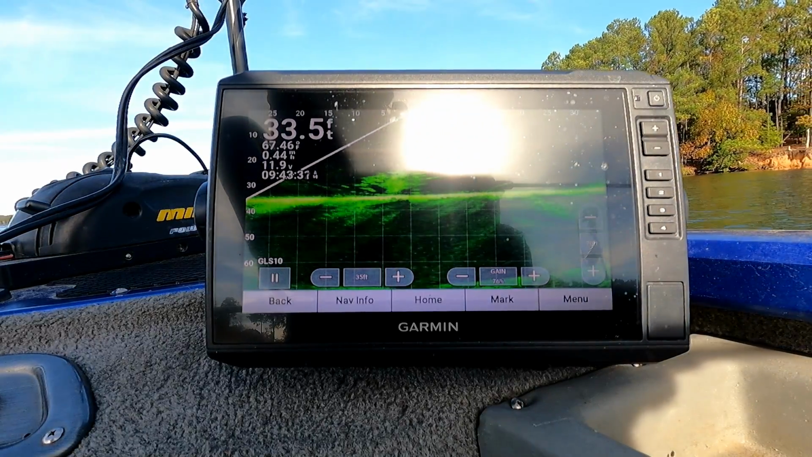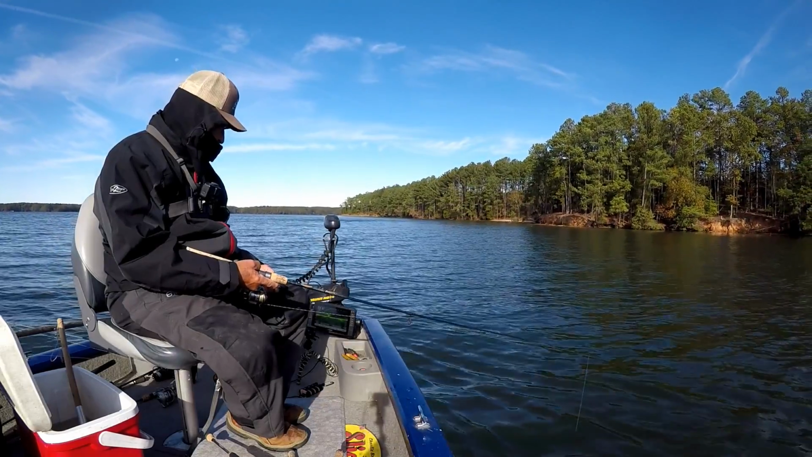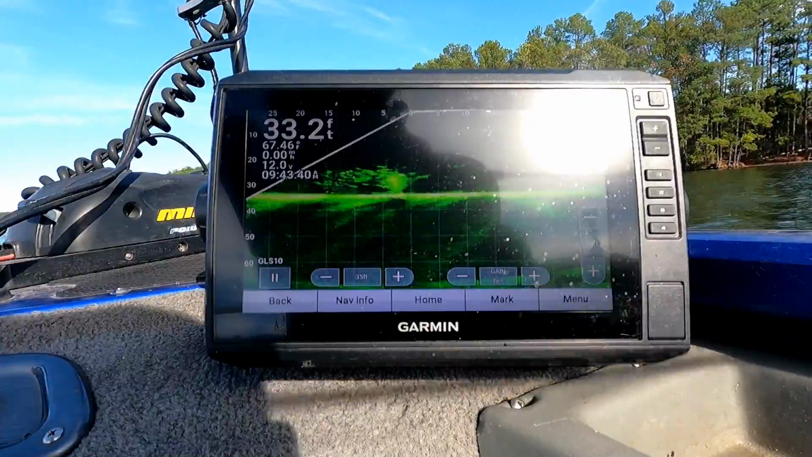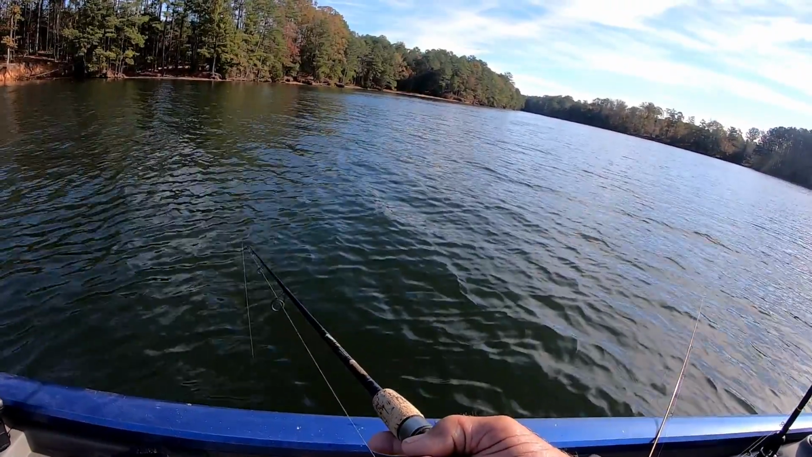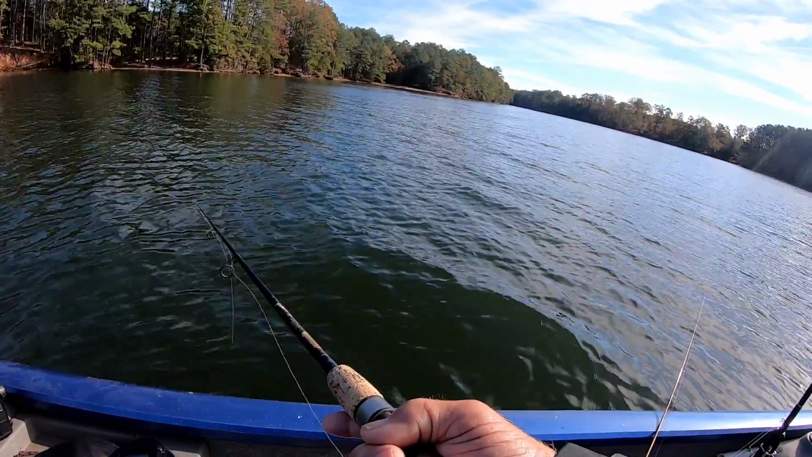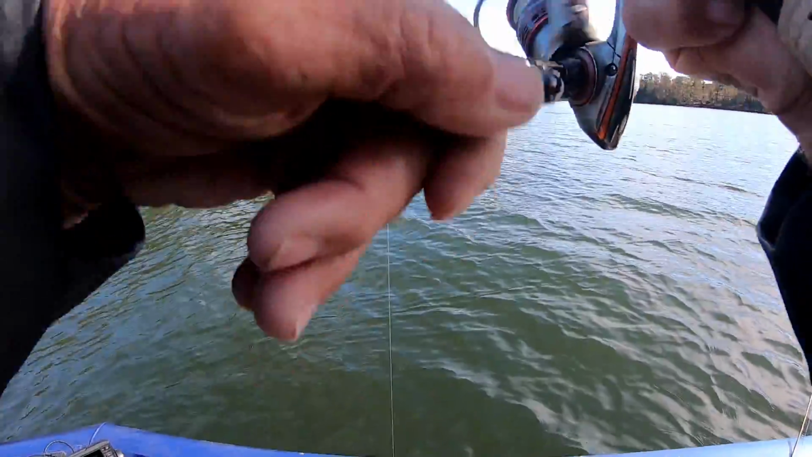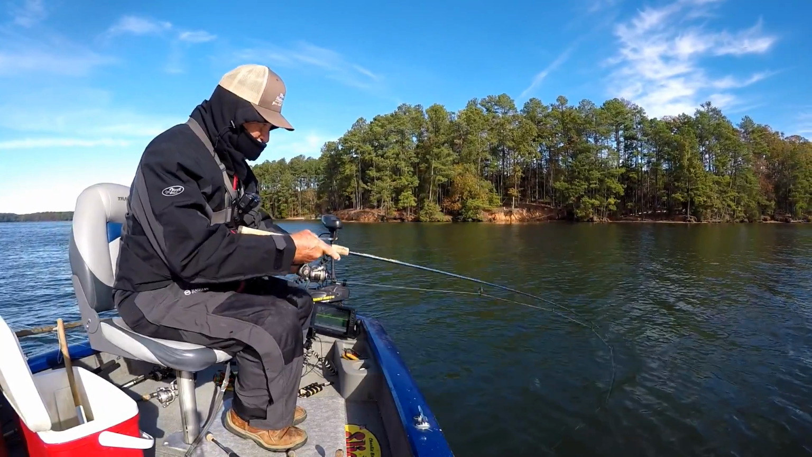I see them swimming around in there. Look at them. Whole drove of them, right in there. We got the jig right in them. They ain't taking it. There he is. Finally got one to bite it. Aggravate him enough. He finally bit it.